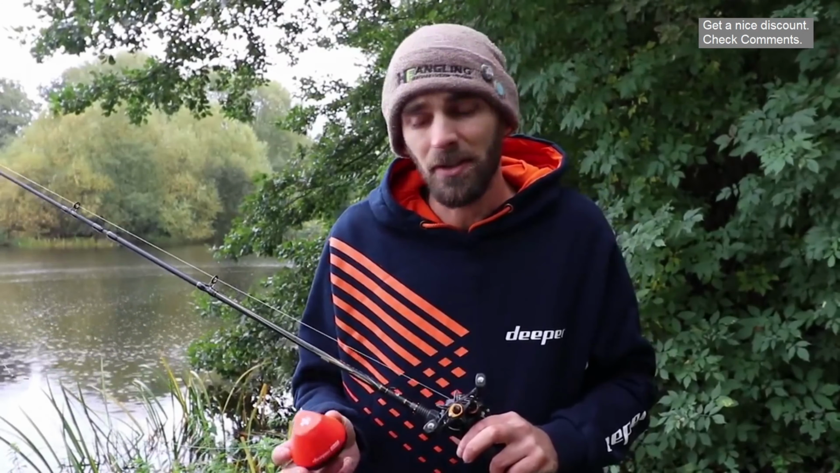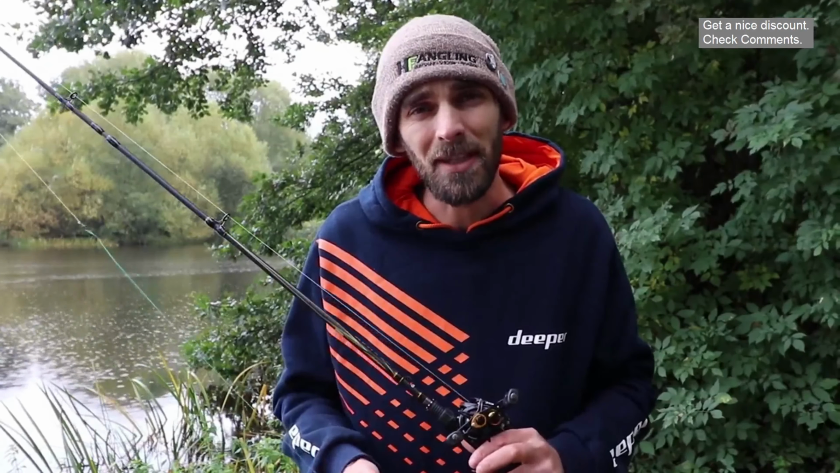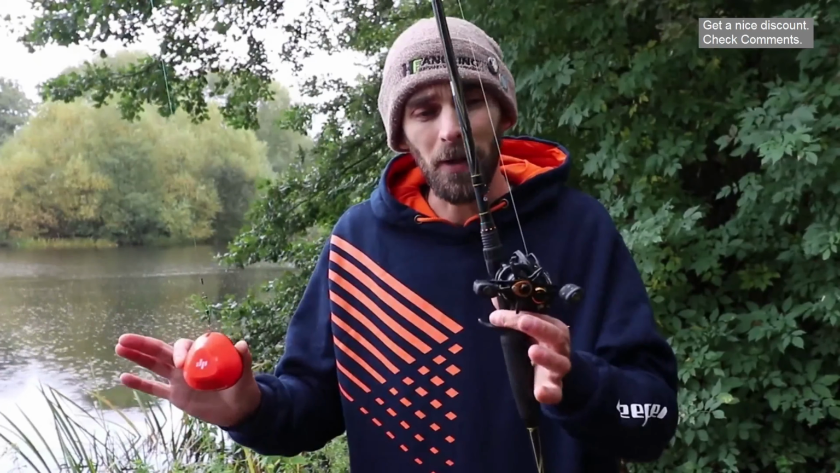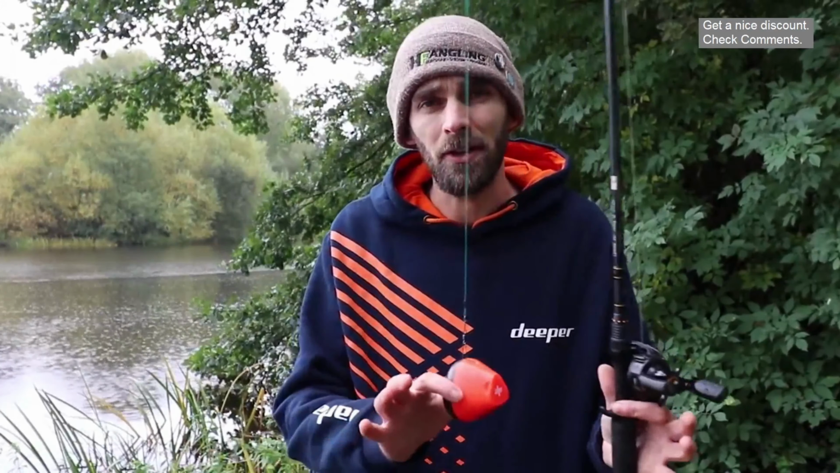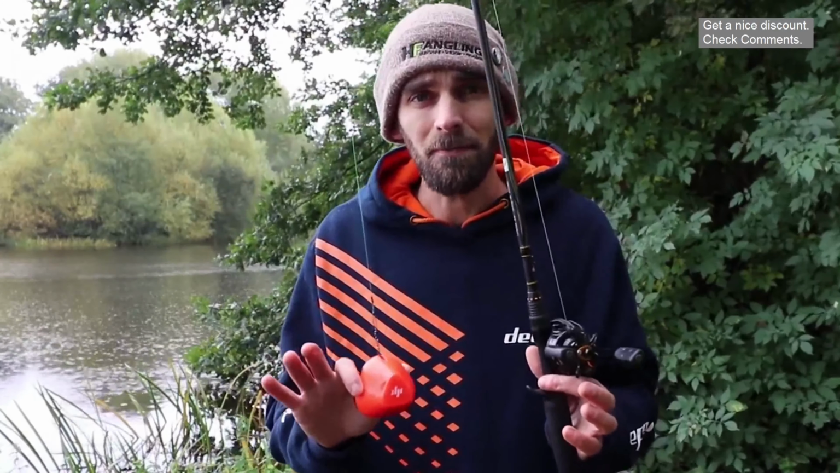Right on cue, it's just started to throw it down as well, so we'll get us in the water as quickly as we can and give you a bit of a demonstration with it. Really easy to use, really nice to cast. As I say, I'm using a little baitcaster rod. This is a 15 to 40 gram baitcaster rod, 20-pound braid on and a wire trace. Dead easy, dead simple, casts like a dream.